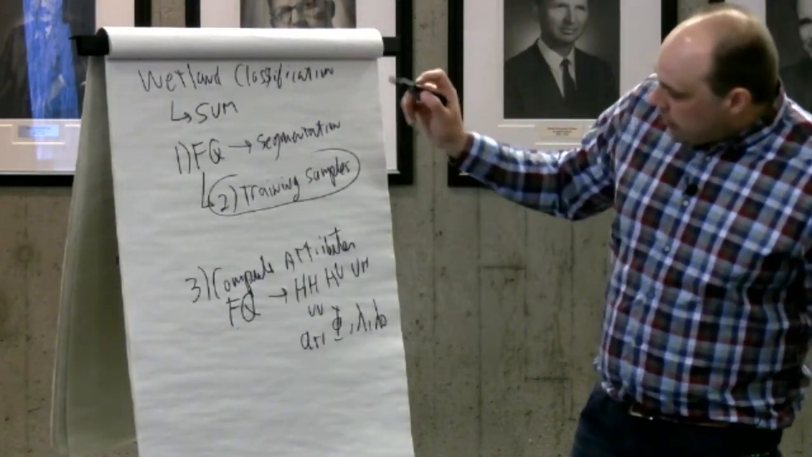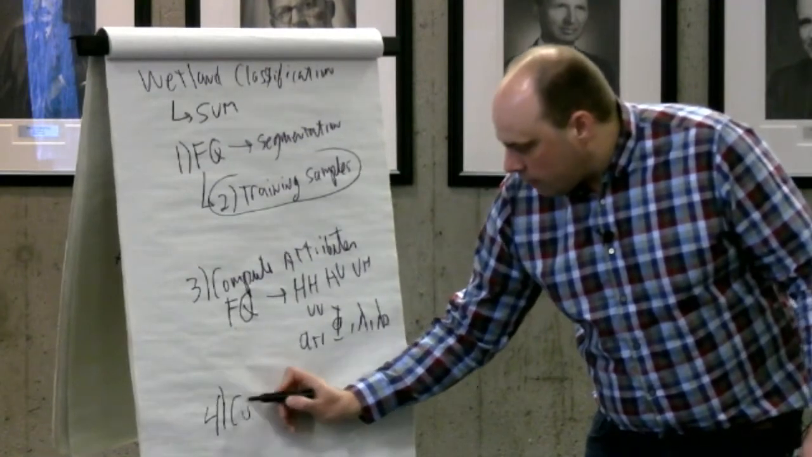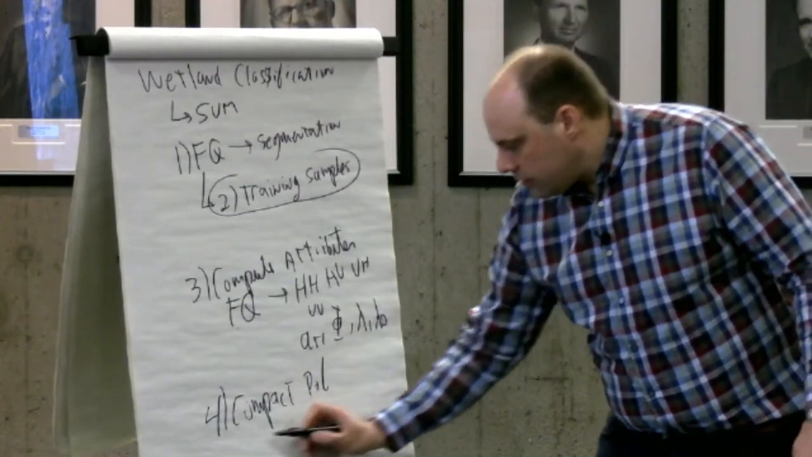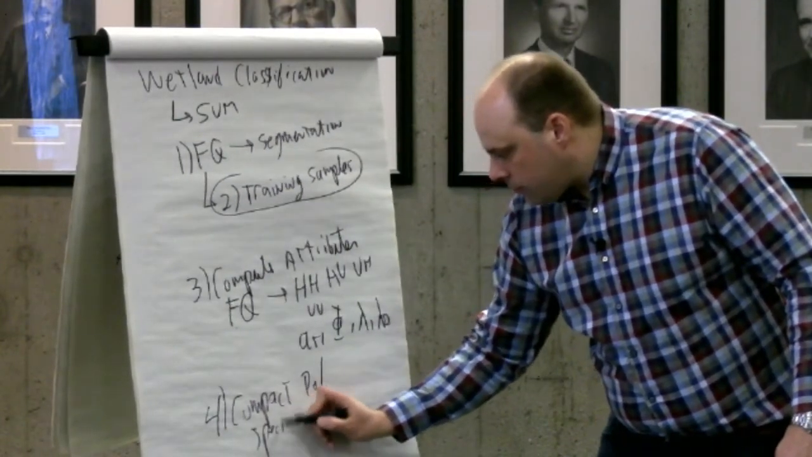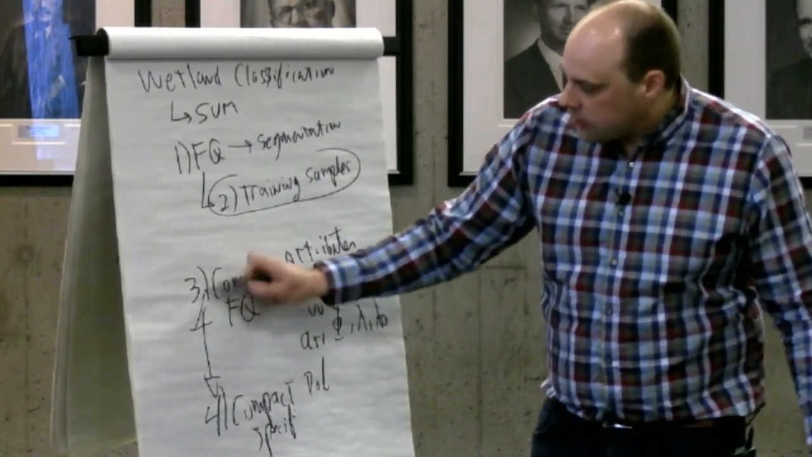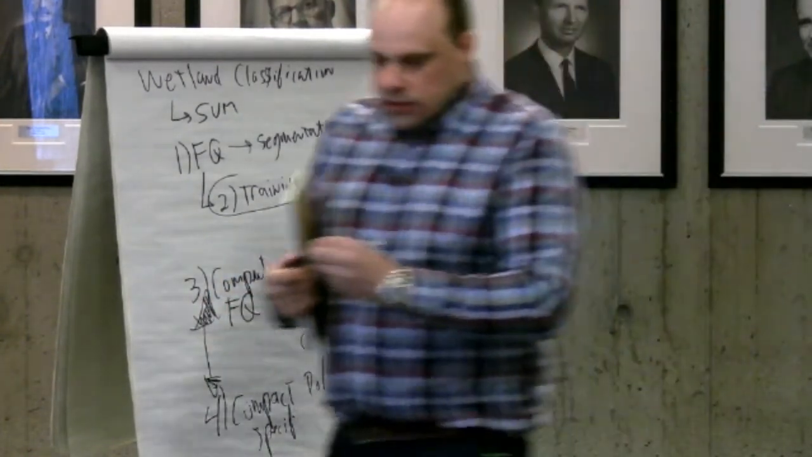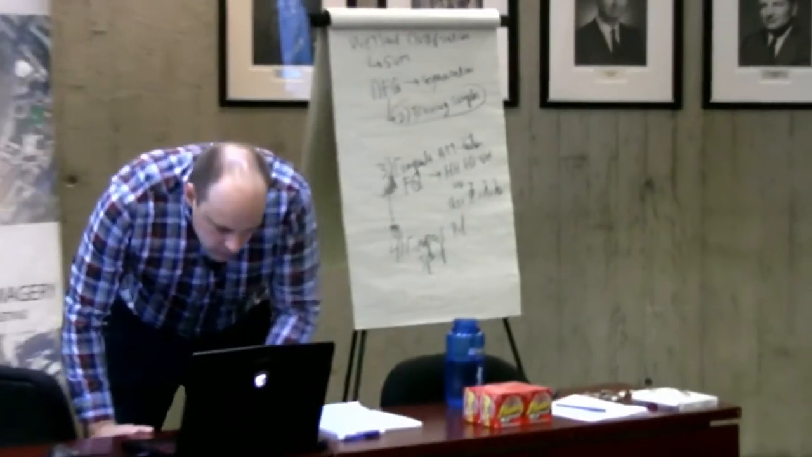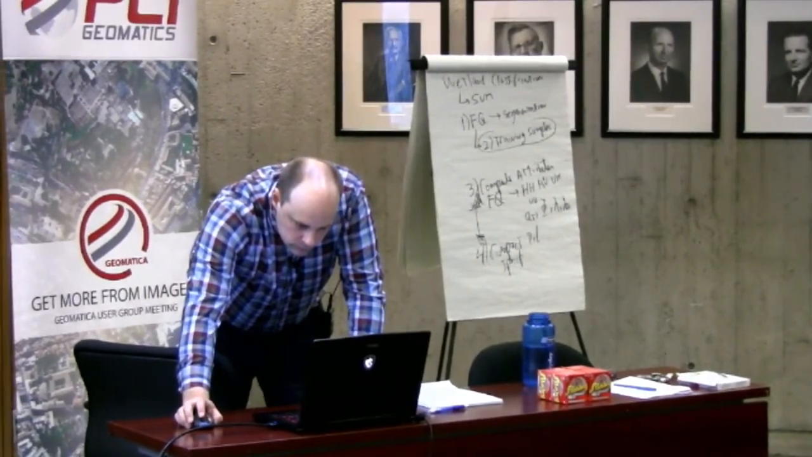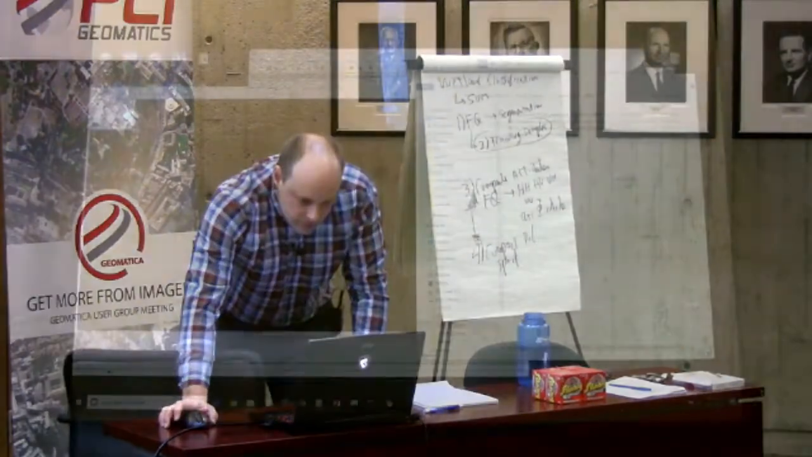After that, we'll do the same classification, but with compact pole specific parameters, and we'll be able to compare those two results. And that will conclude this hands-on. So we'll see if it might take a couple of minutes.